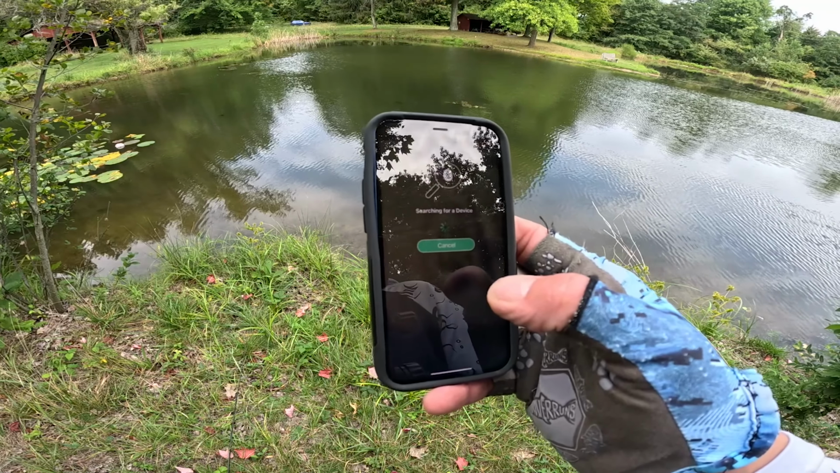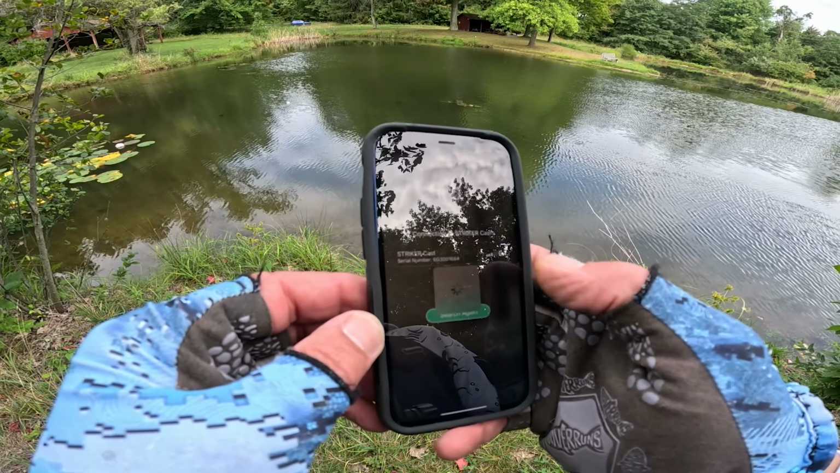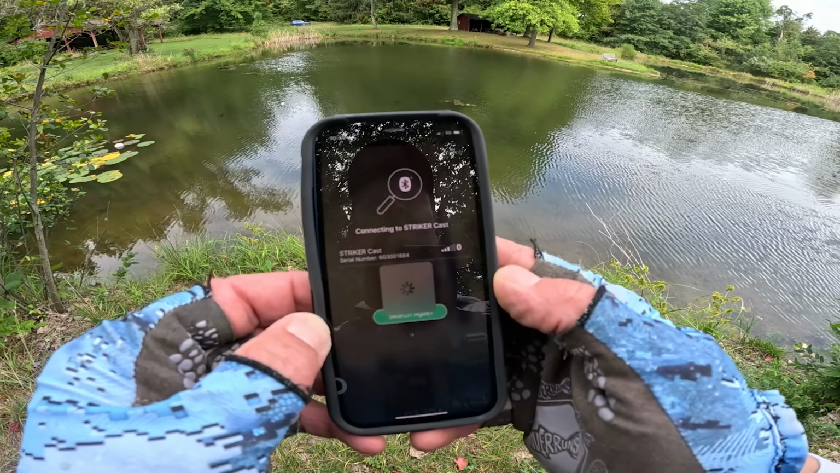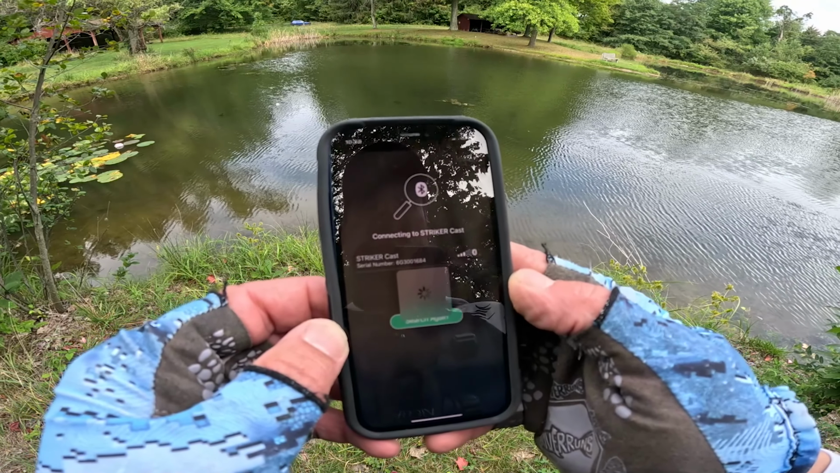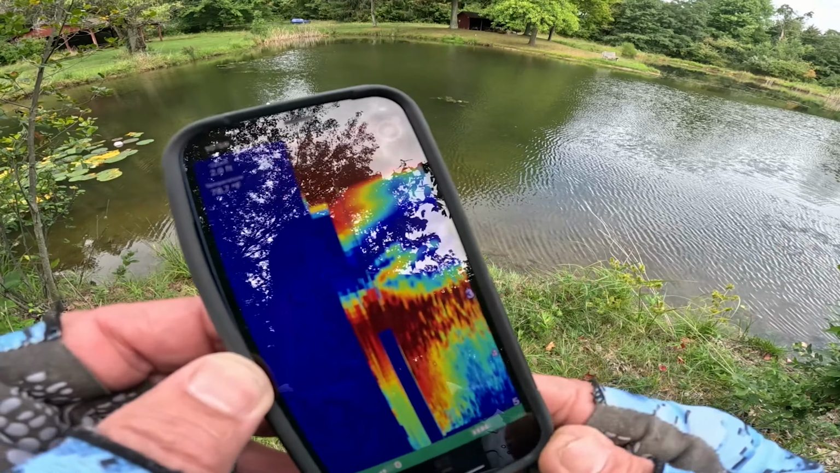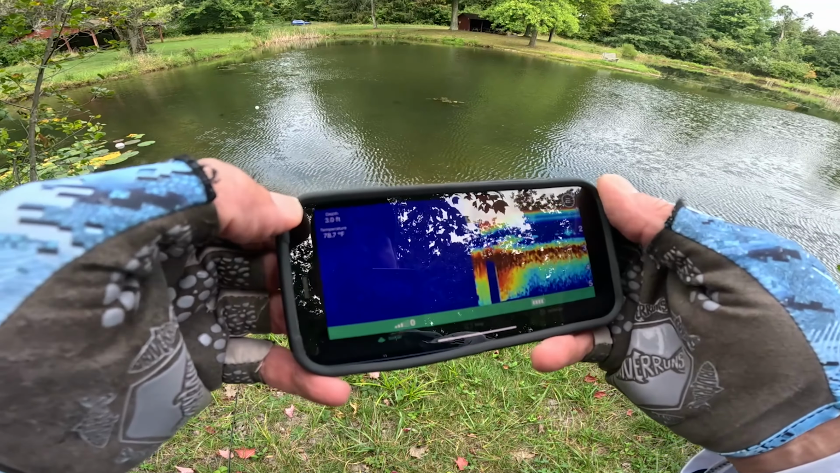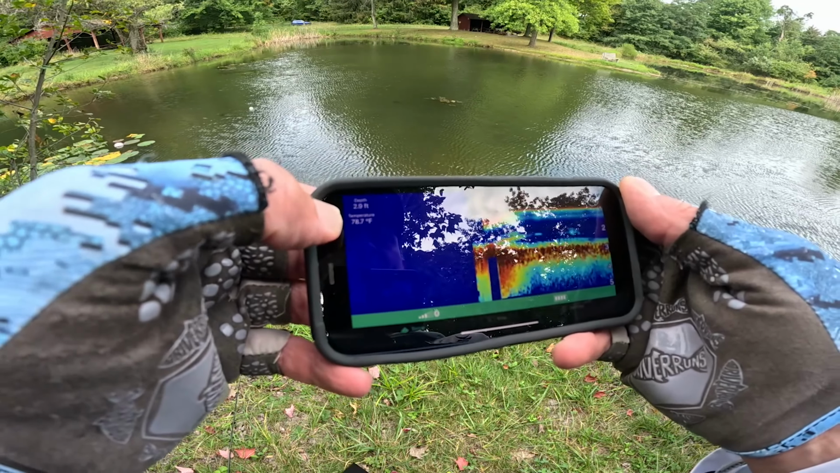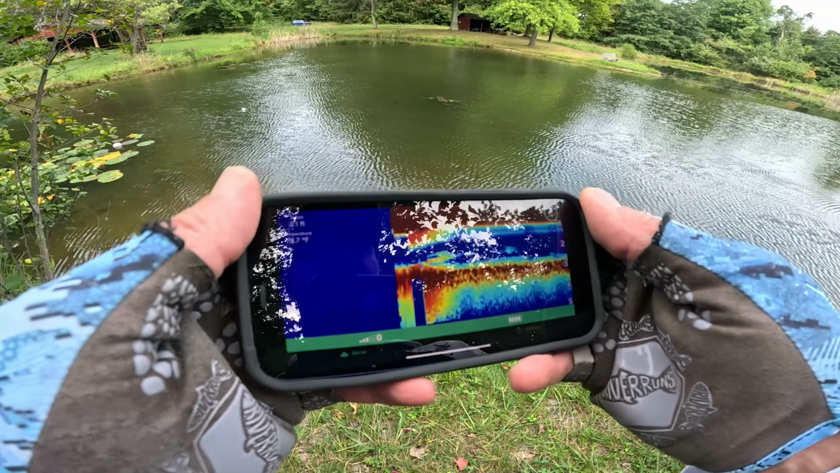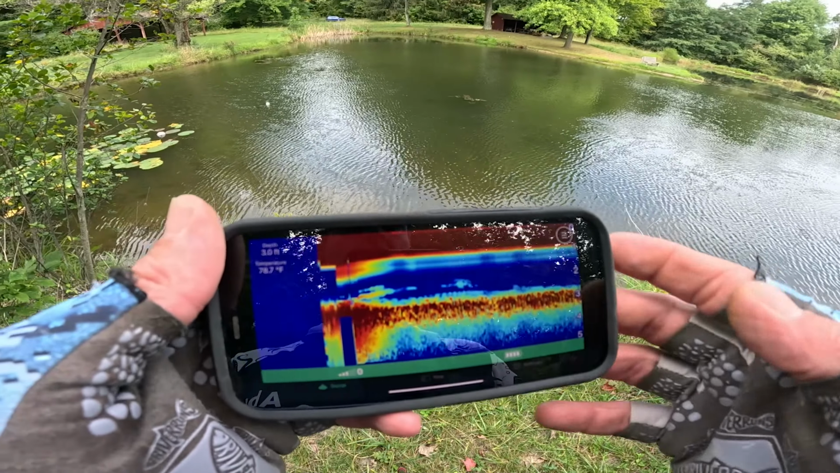So here's my thing. Connect it. All right, it's connecting, cycling through my serial numbers. Okay, done. Now the first thing I have is this screen. It tells me I'm at the top left at 3 feet, temperature is 78.7, and now it's giving you the contour of the pond.